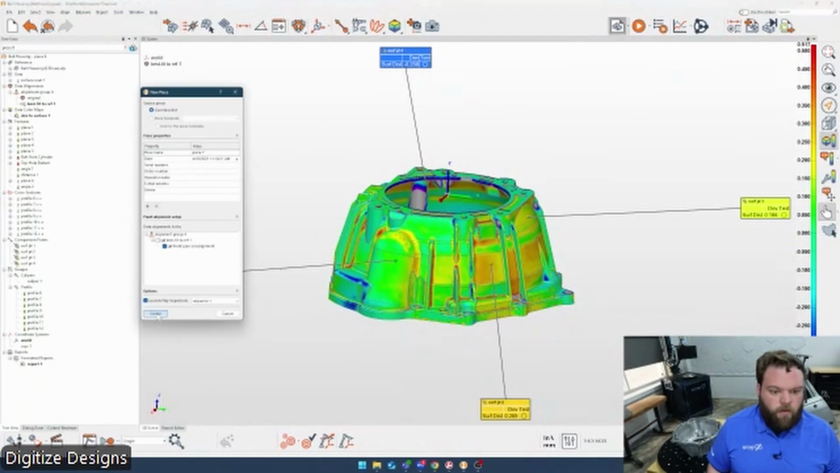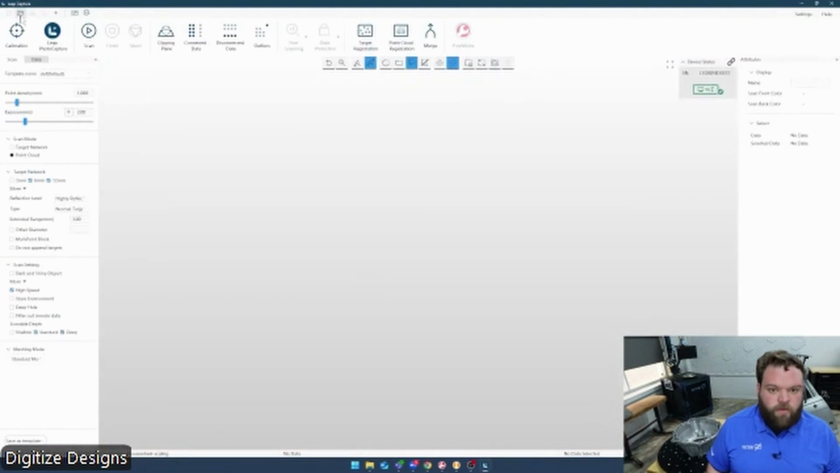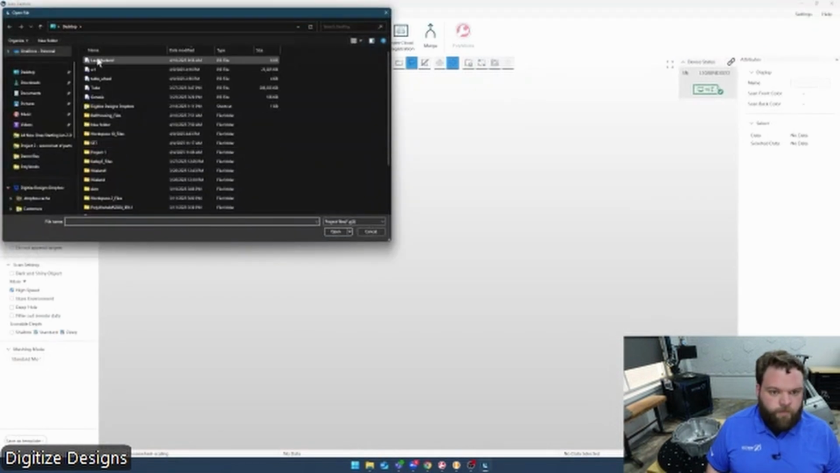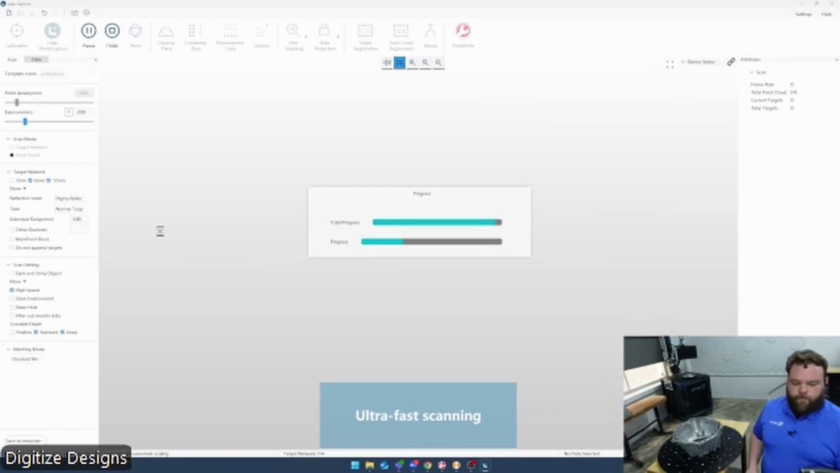So we'll do all this again. New piece, delete my first go around, bring in this template. And this time I'll talk a little less and let you watch me do this one.